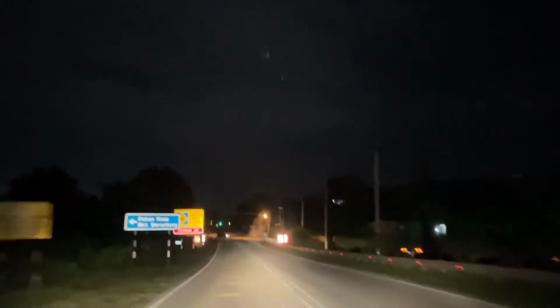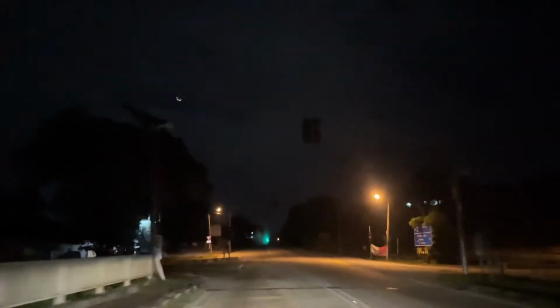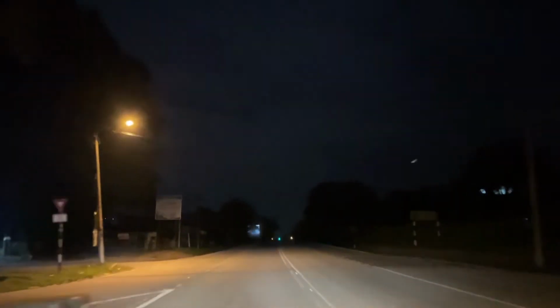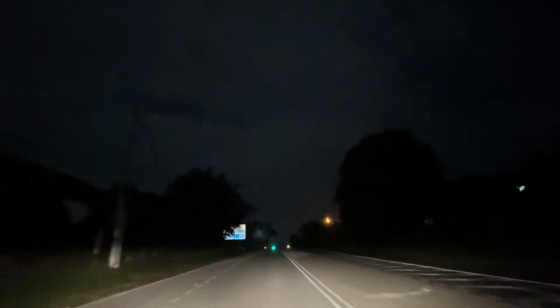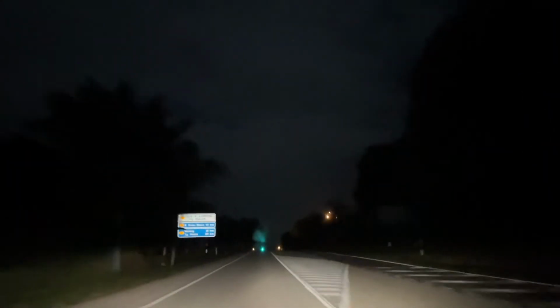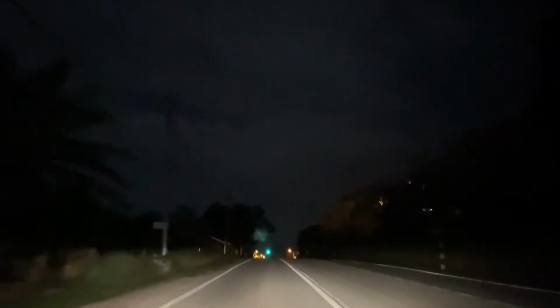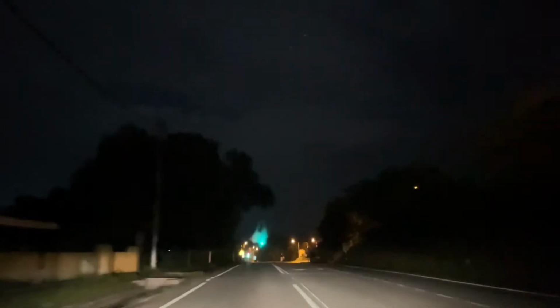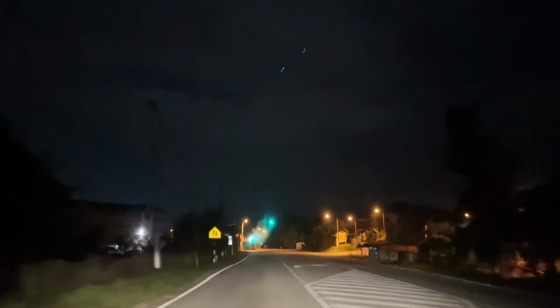I'm currently approaching the junction of Rasa, and I've just filled up the tires to its recommended cold temperature, and now I'm taking a drive to warm it up to see whether there's something amiss with my tire pressure monitoring system.